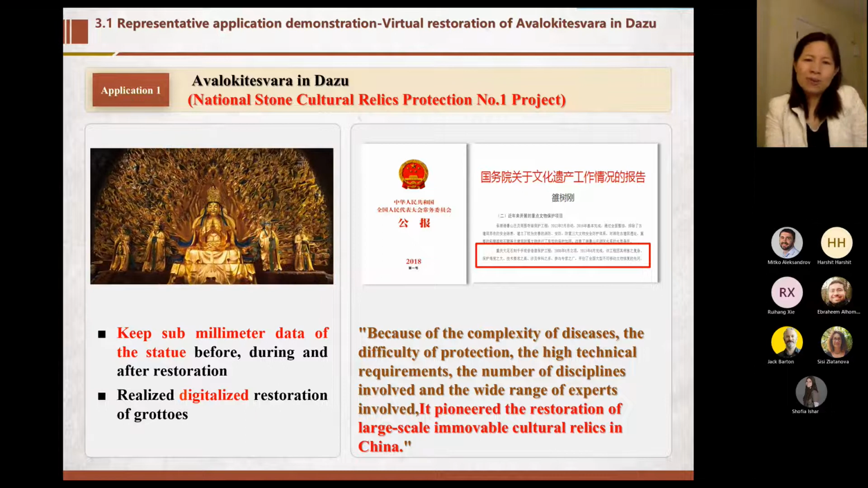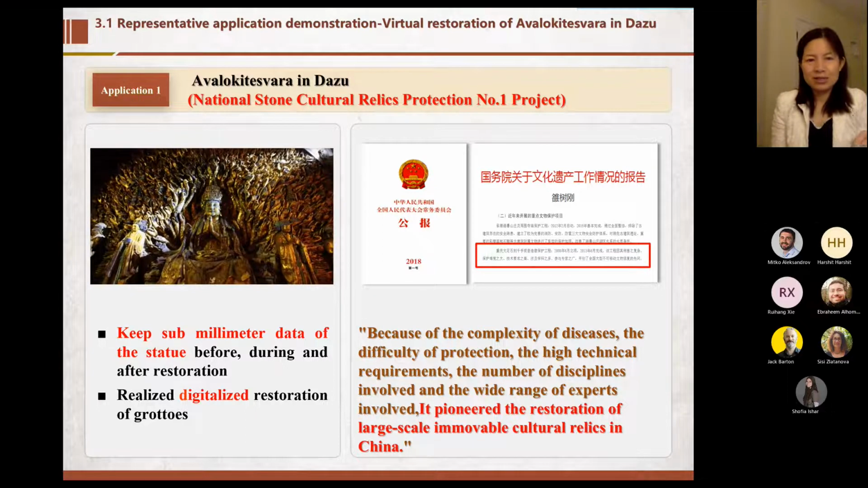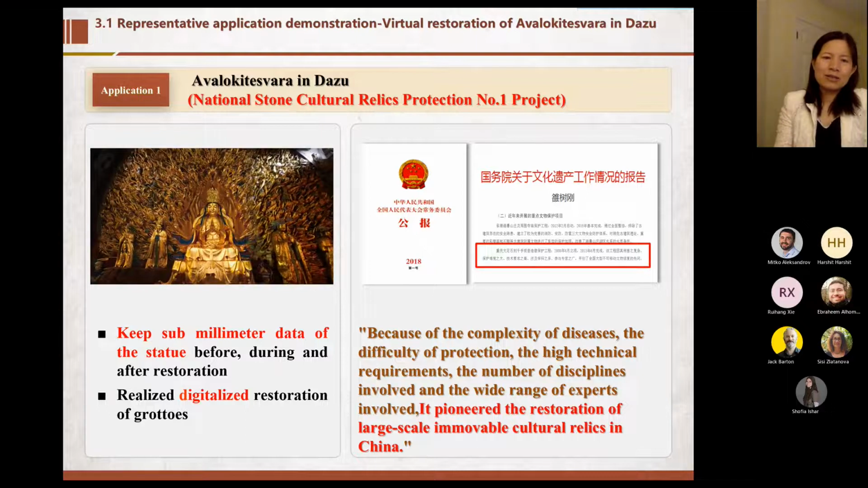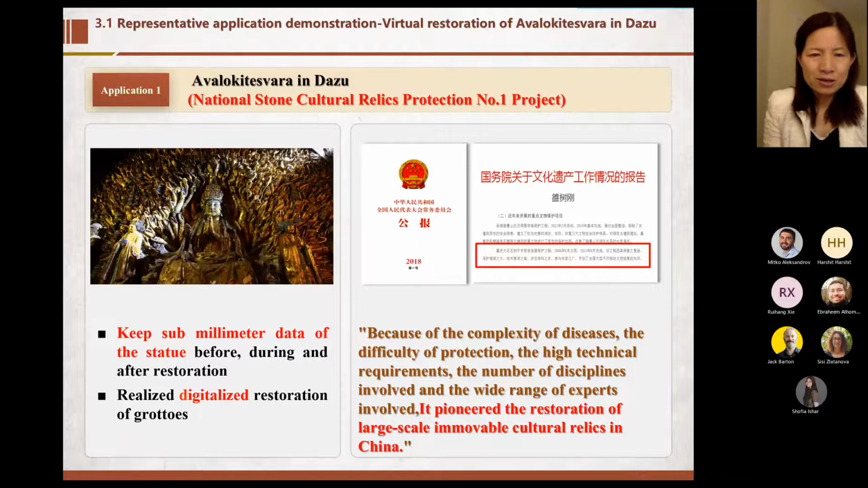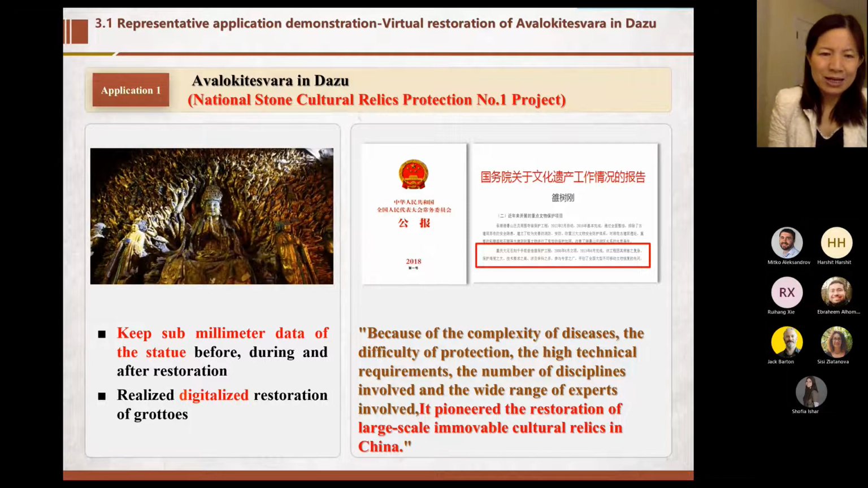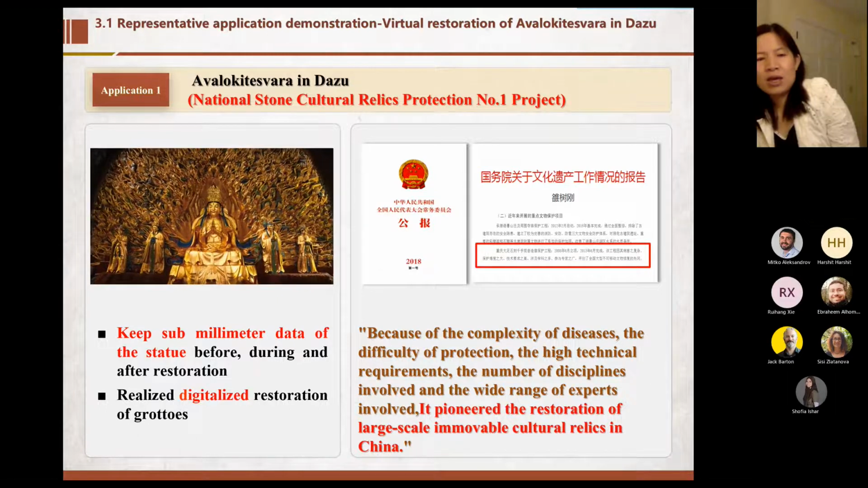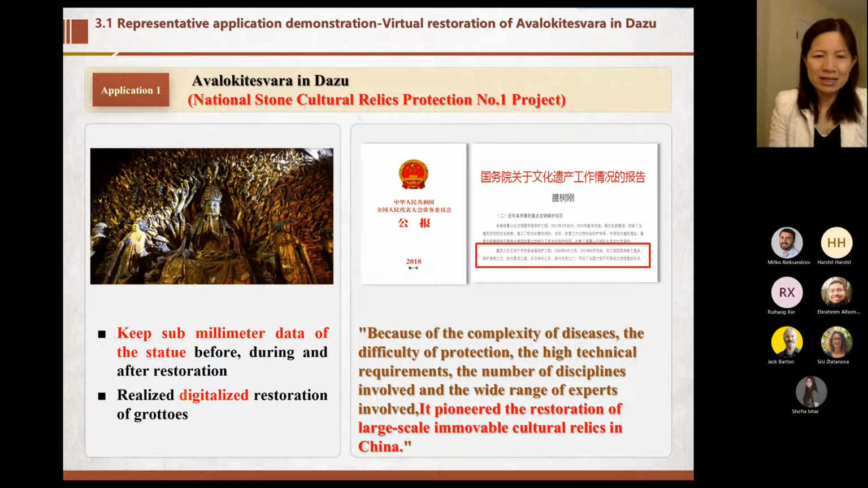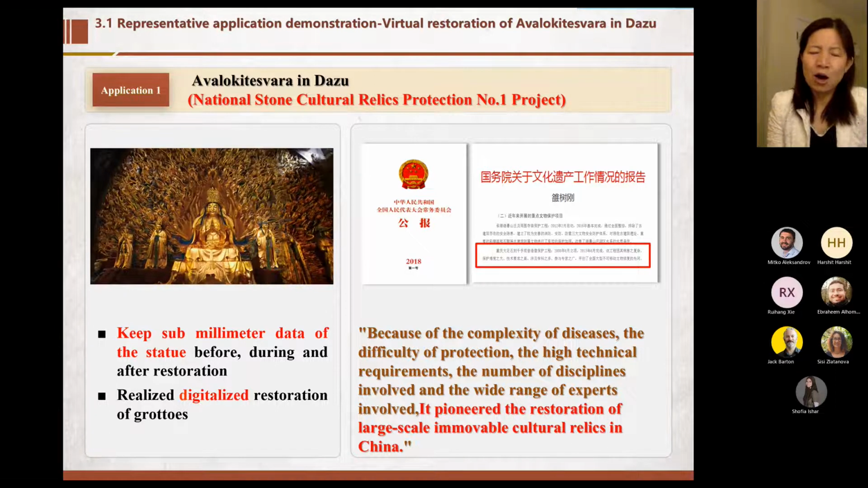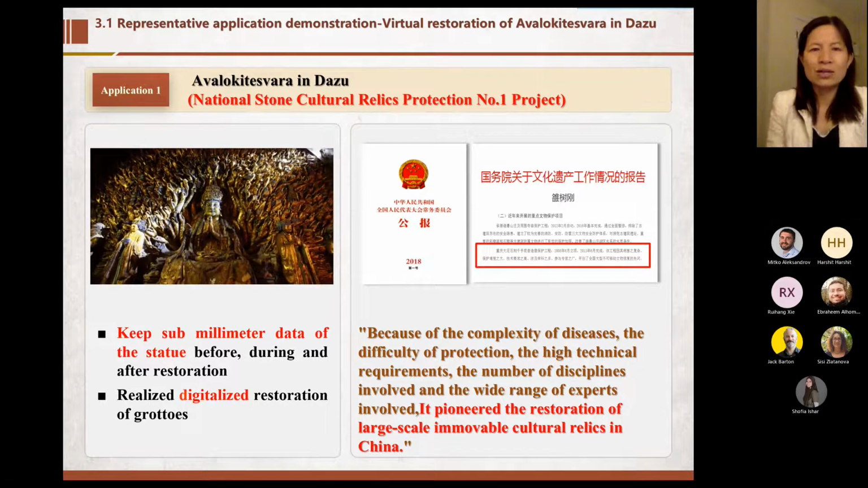So until now, we still do some research work based on the data. In this project, we got millimeter-level data of the statue before, during, and after restoration. We can also realize the digitalized restoration of grottos, and the restoration results help restore the statues.